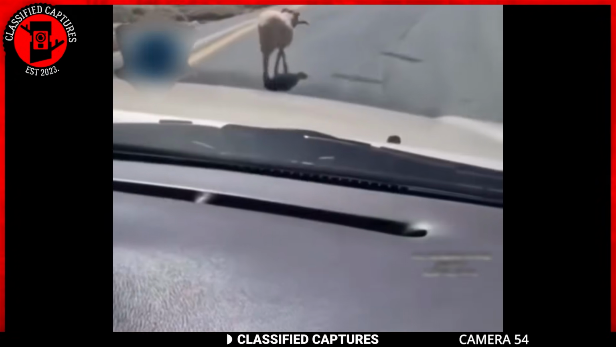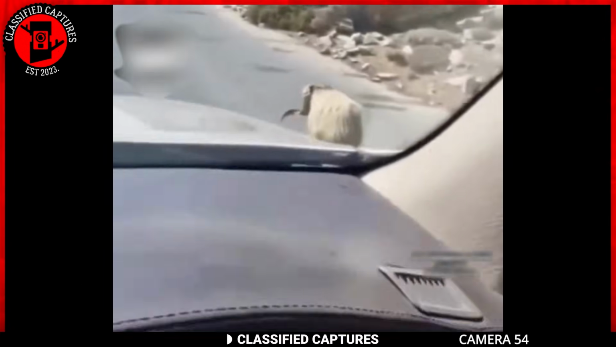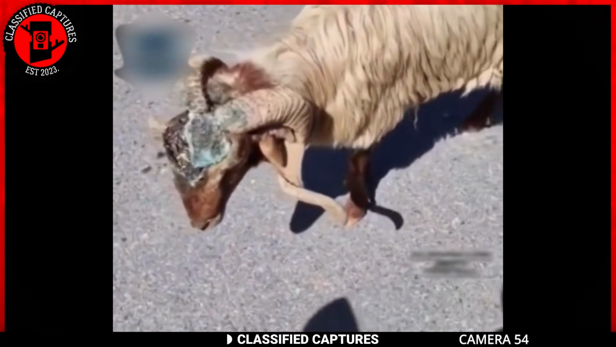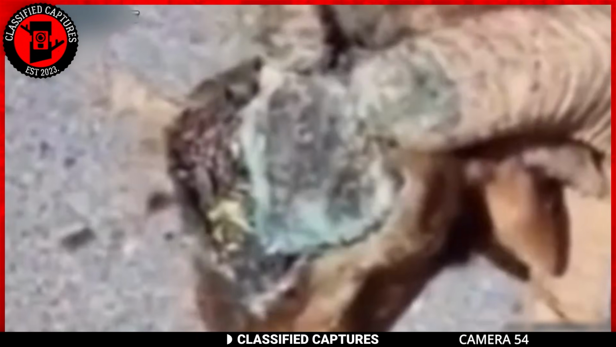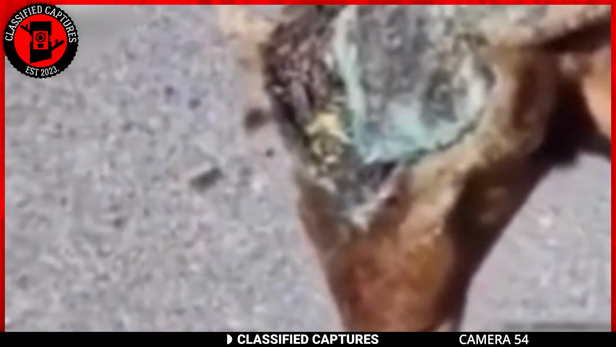I recently came across this footage of a man driving on a road when he encountered a ram walking recklessly on the street. Curious about the ram's condition, he slowed down to check on it, and that's when he noticed something strange. When you look closely, you'll notice that the ram's skull has been crushed, which means it was most likely gravely injured and should be either dead or at the point of death.